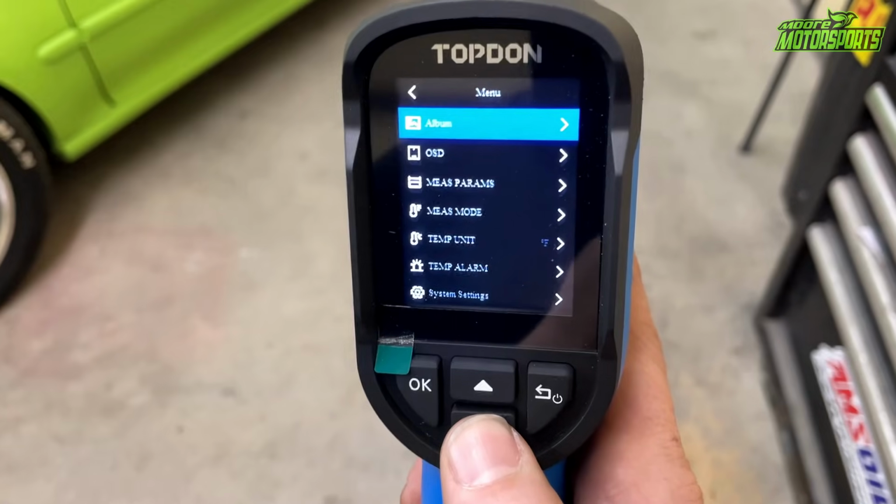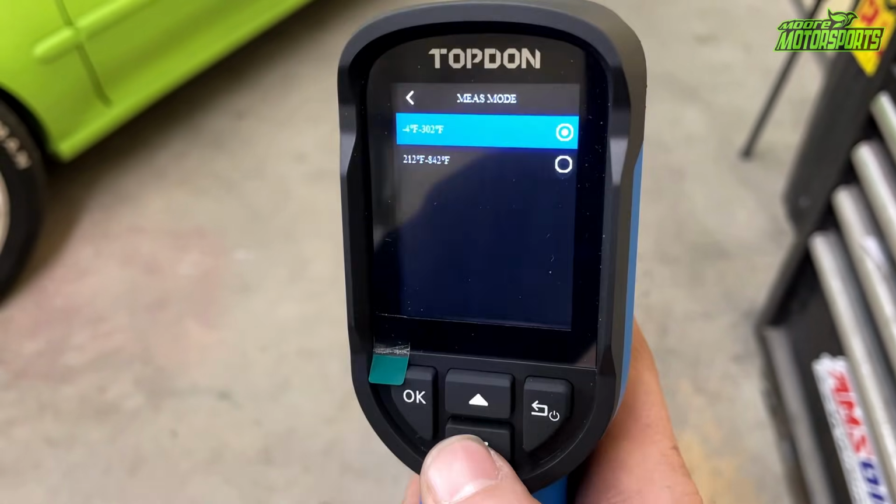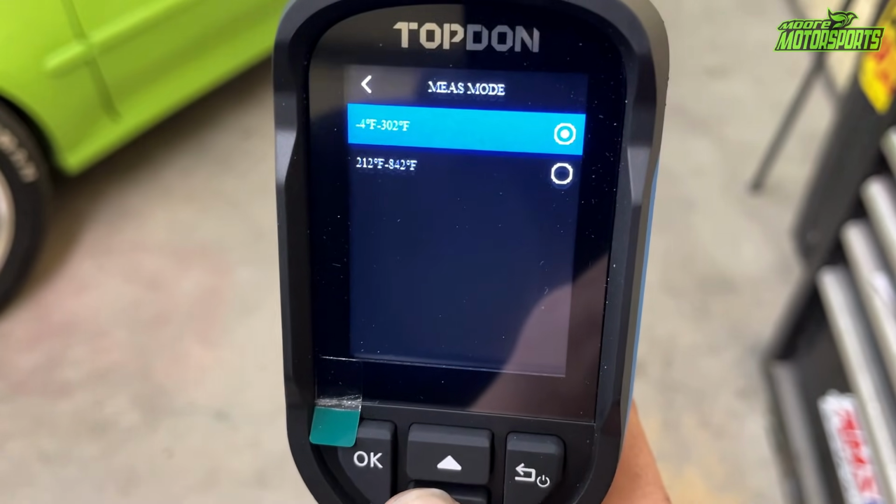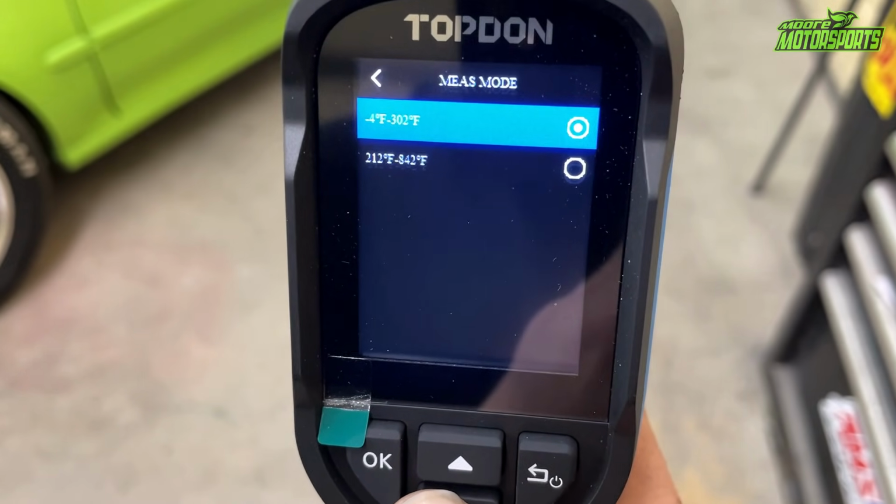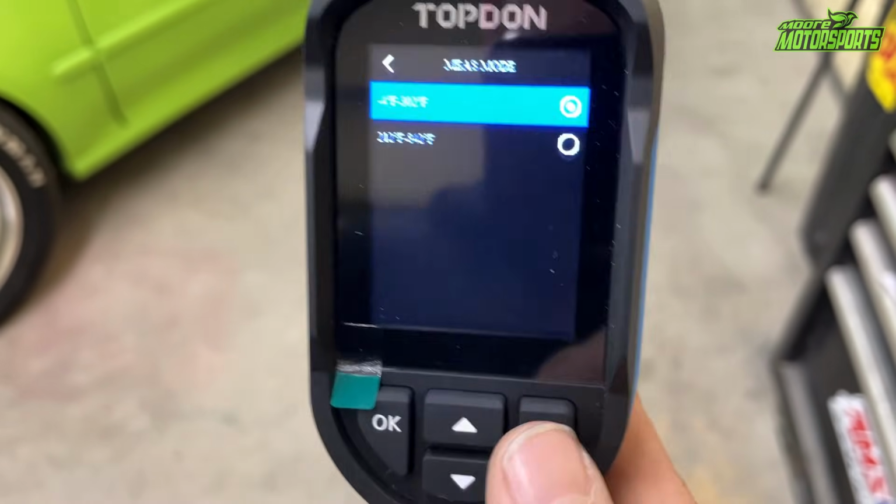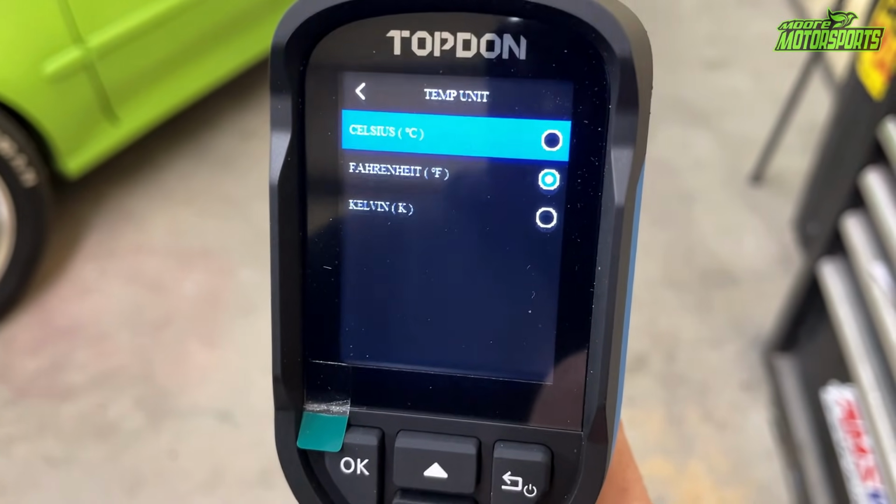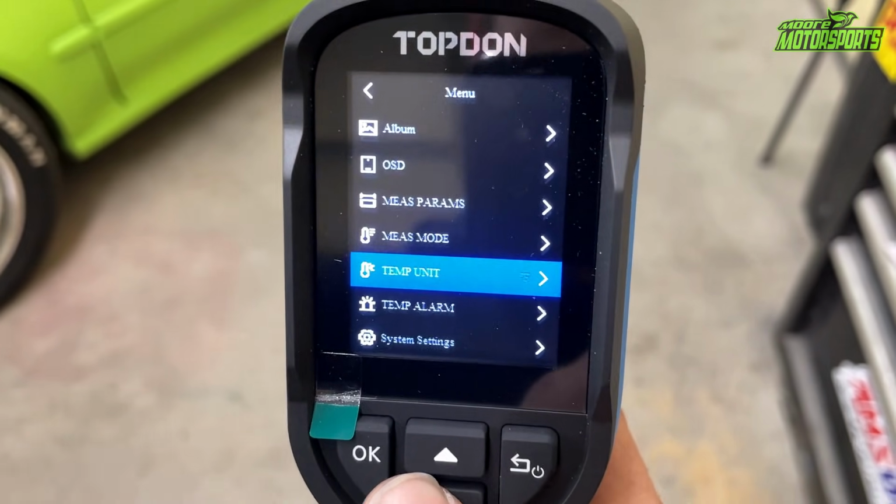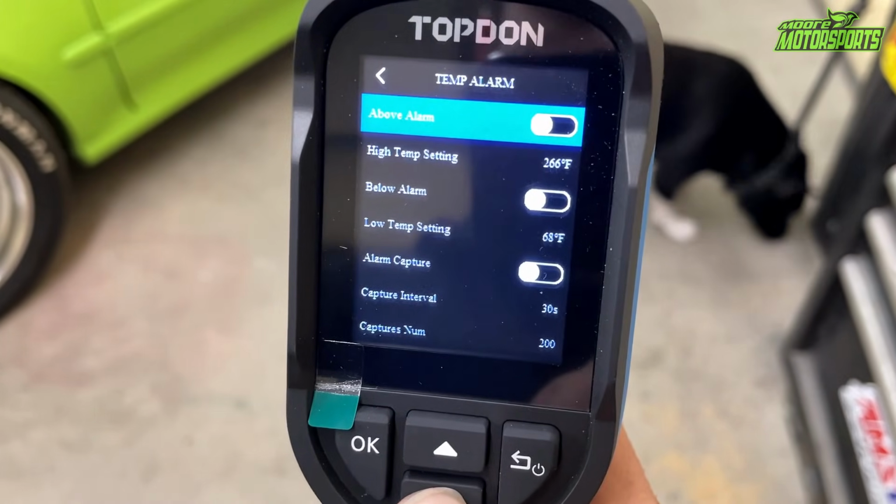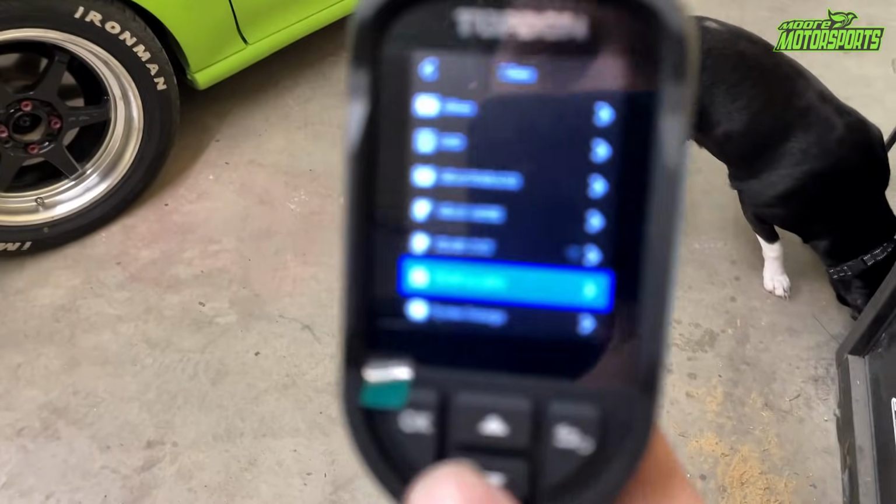Okay, so going through these settings, you have different modes that you can do. You can go through and see from -4 to 302 or from 212 to 842. We just have it on the lower because we don't really need the high end yet. And then temp unit, you can go Celsius, Fahrenheit, or Kelvin, which is really cool. A temperature alarm. So you have all those settings in there that you can mess with to make the alarm go off when it's too high of a temp or too low of a temp.